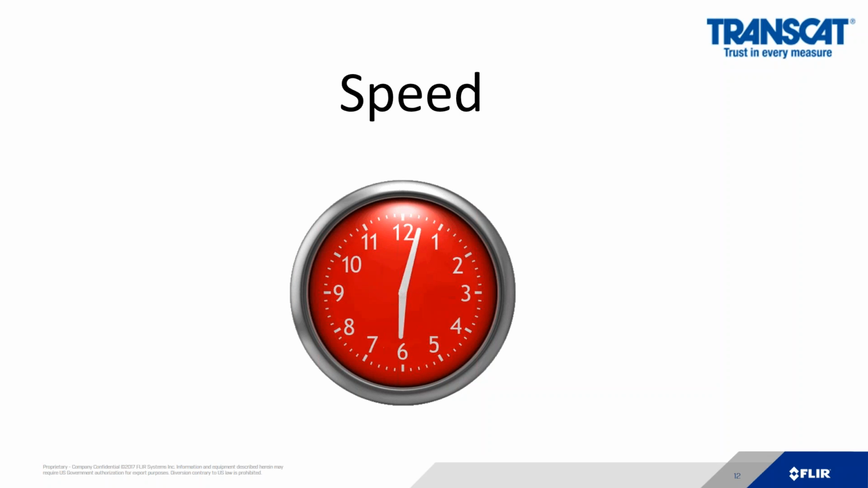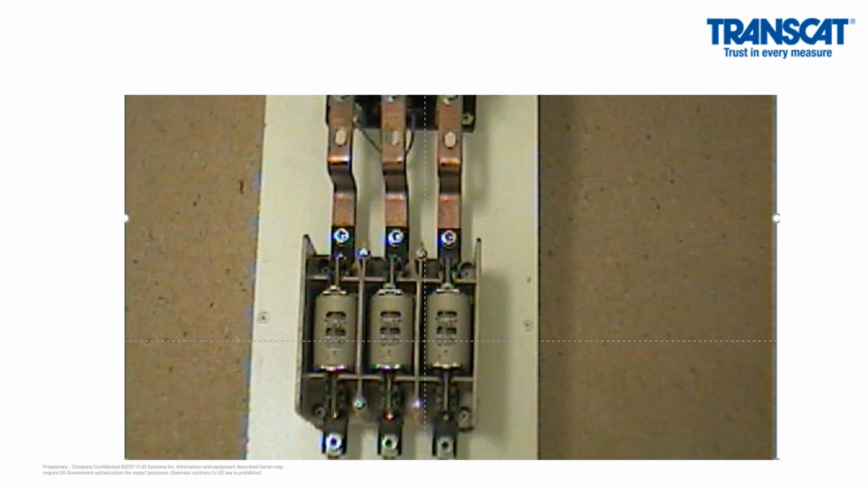The other benefit is speed. How quickly can I find a problem with the thermal imaging camera versus a spot gun? So in this example, if I'm looking at this circuit and I was using a spot gun, I'd have to measure this component a minimum of 9 times.